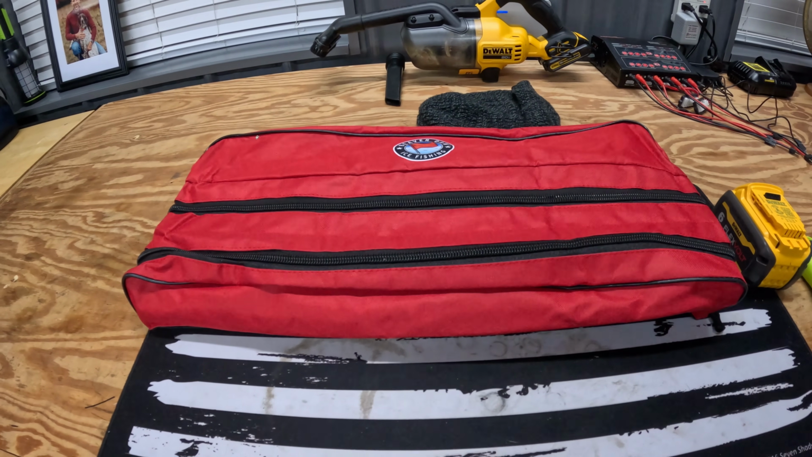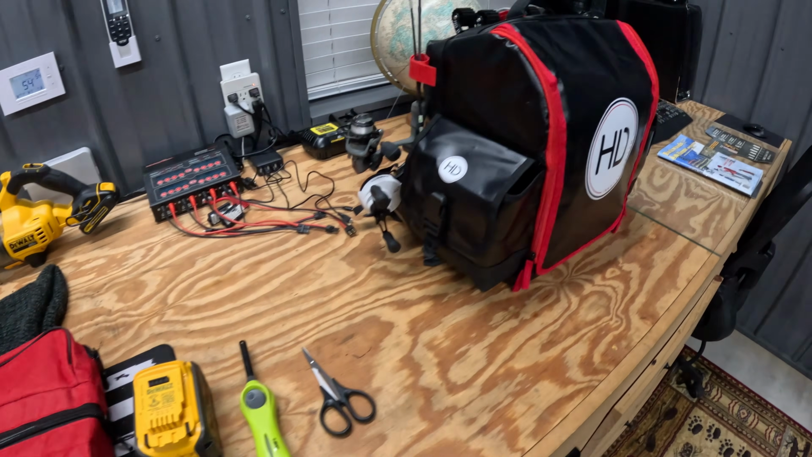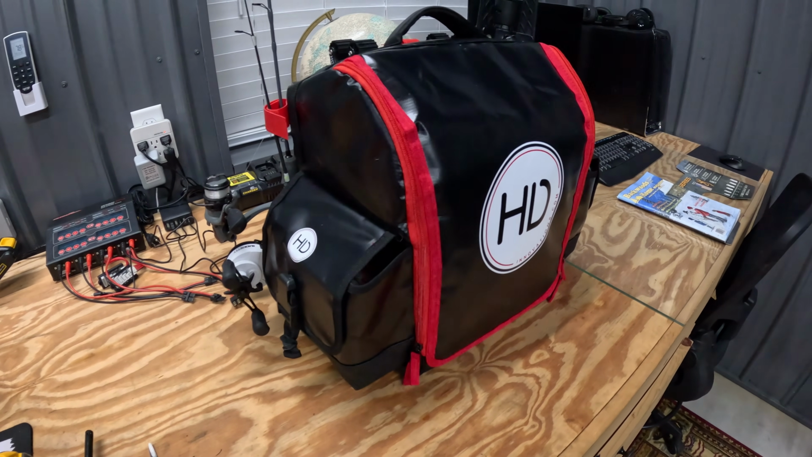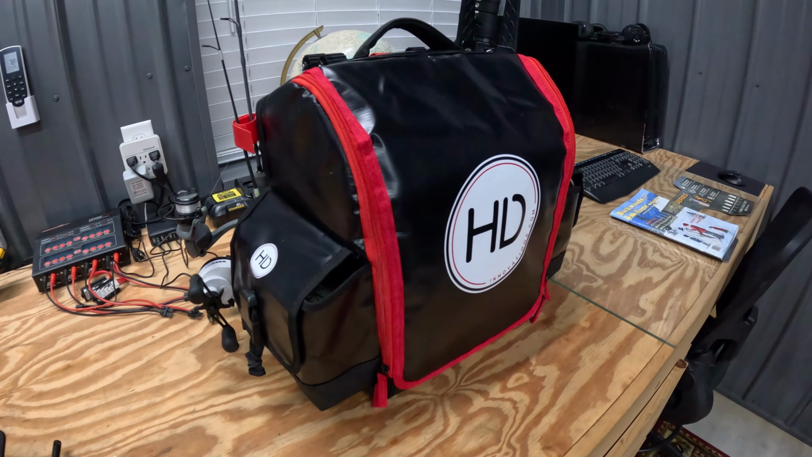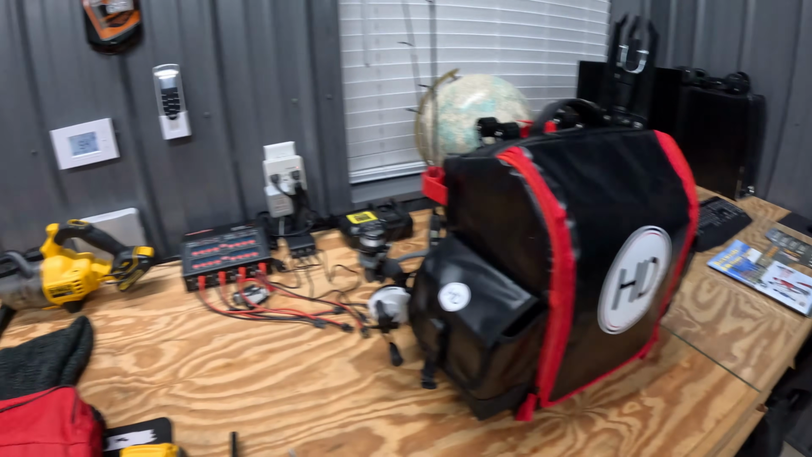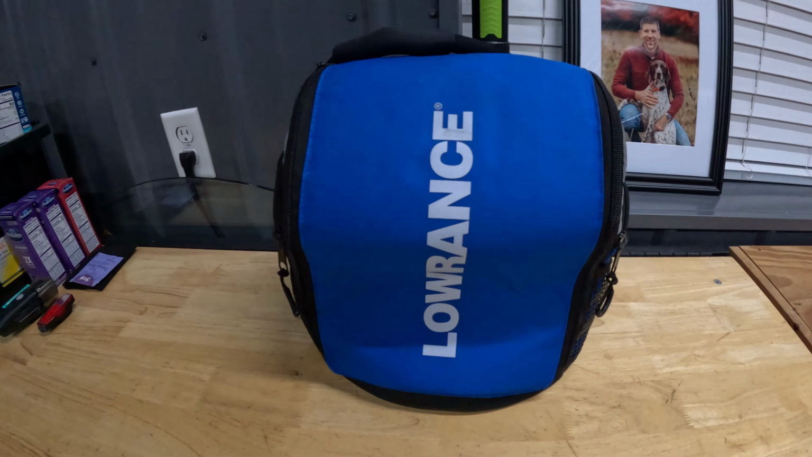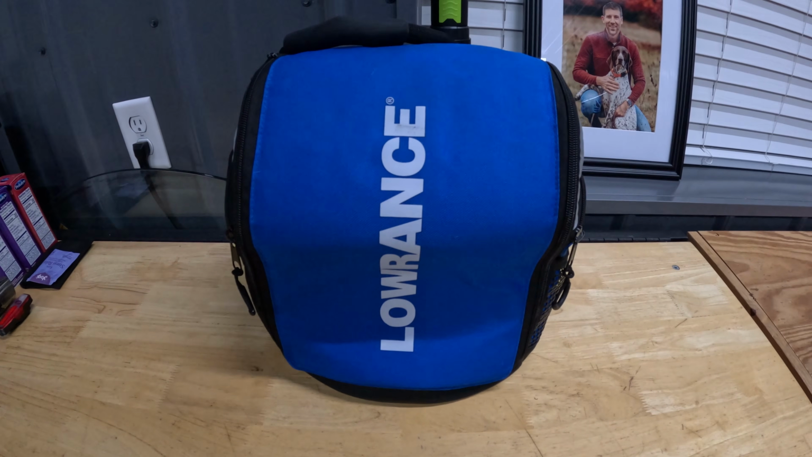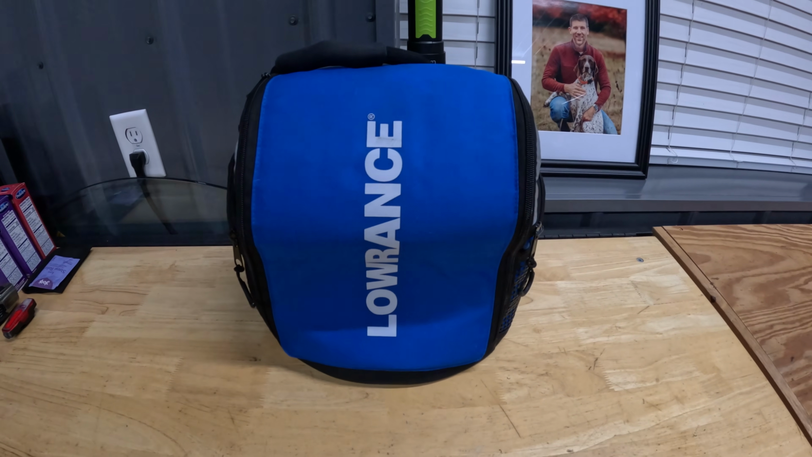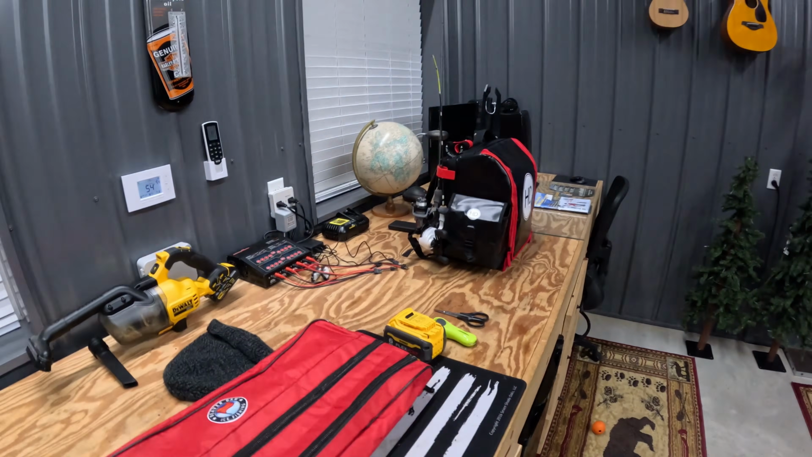So we're just getting all the stuff rounded up. Got the truck pretty much loaded, but just got to get batteries put in gear and get stuff pulled off the charger, and we'll be on our way. I might take this old guy too, just for fun. He's got all my locations saved and waypoints and whatnot saved, so I might end up pulling that today too. But we are ready to go. See ya.